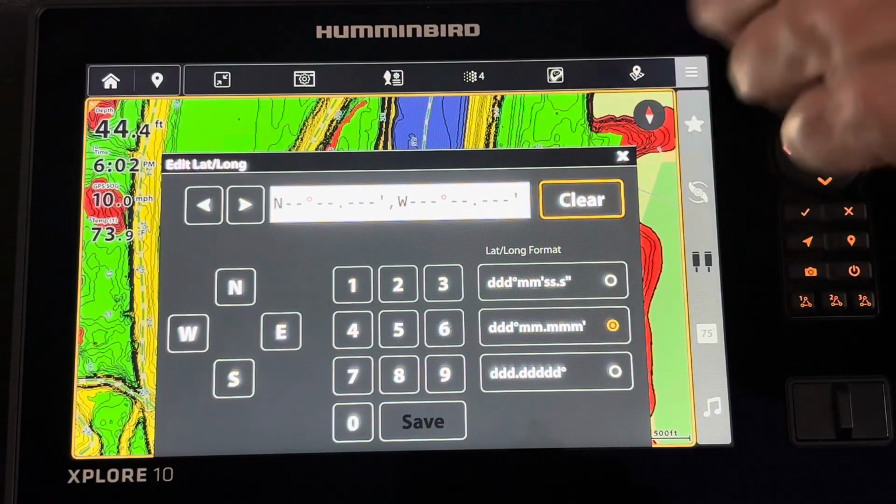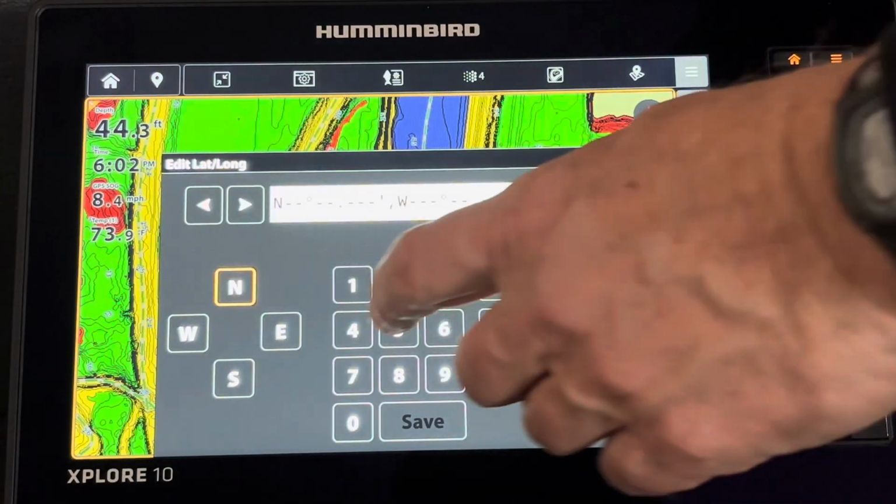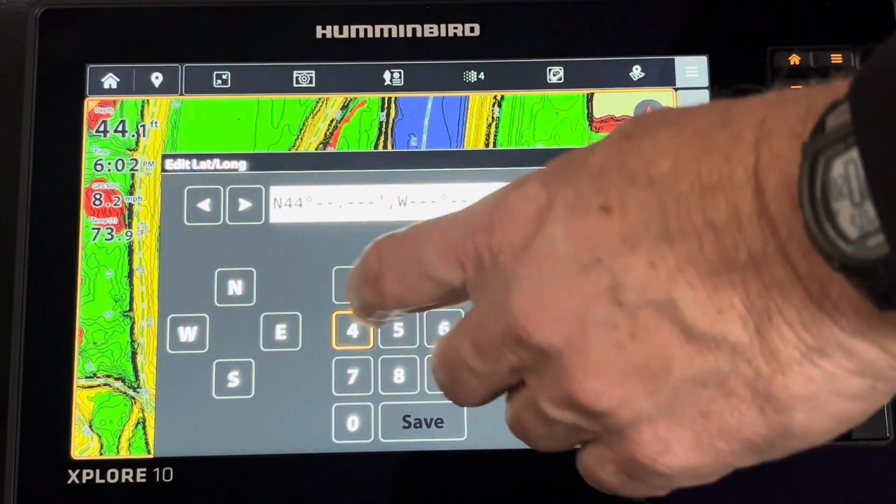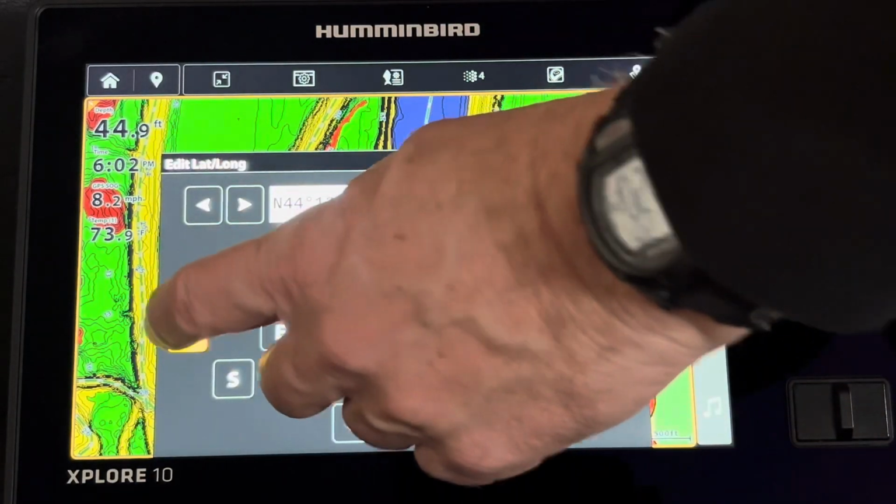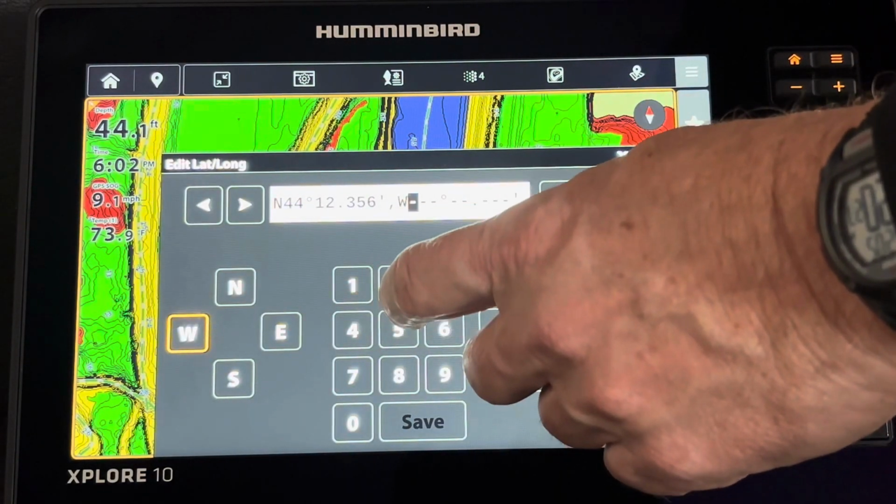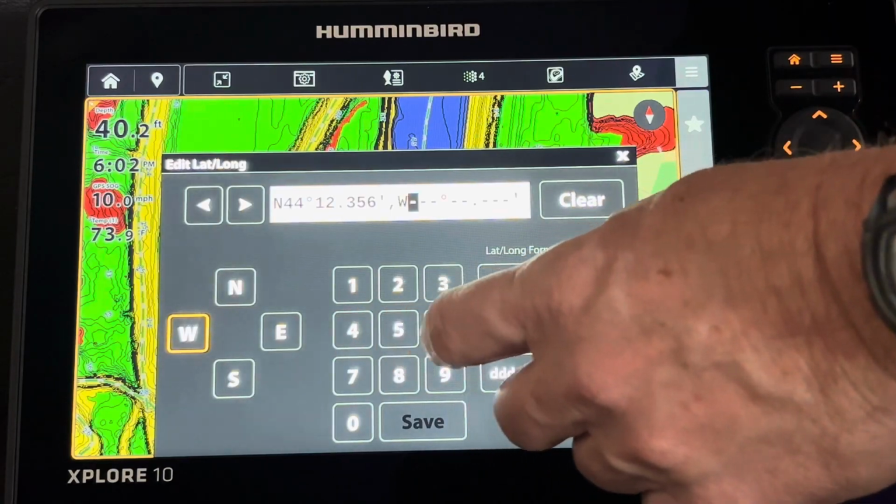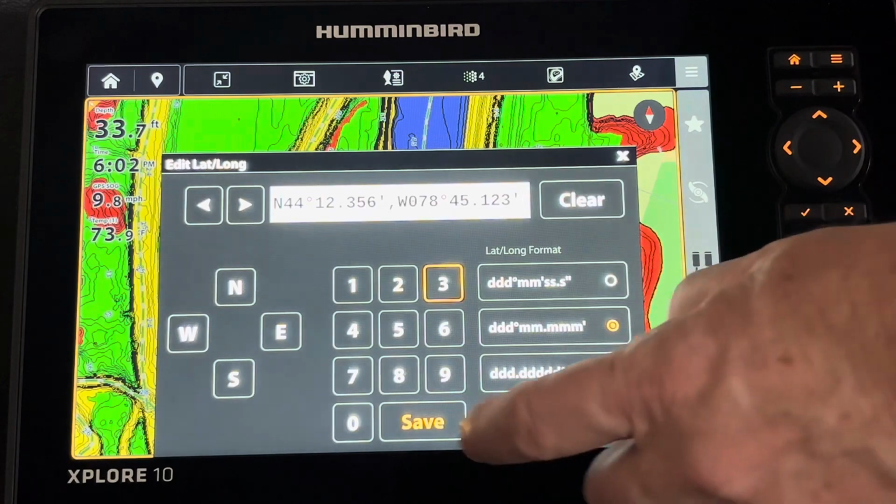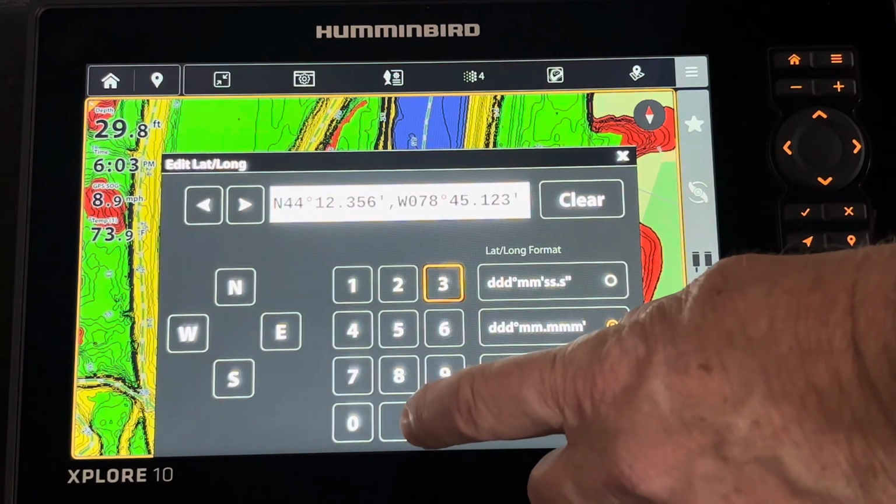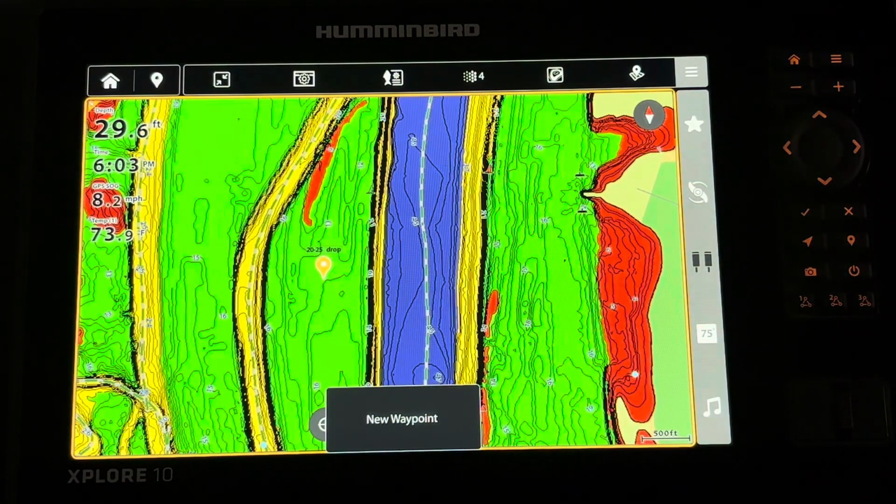Once I input, I'll confirm north, 44, and let's just say 1, 2, 3, 5, 6, and then we'll confirm west, and I'm just making up a number here. So we'll go 0, 7, 8, 4, 5, 1, 2, 3, and then once it's in there, just hit save, and it is saved.